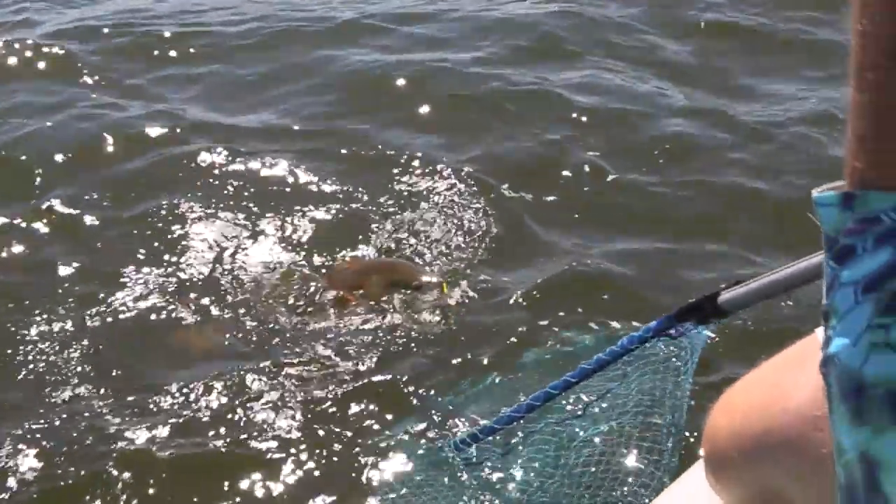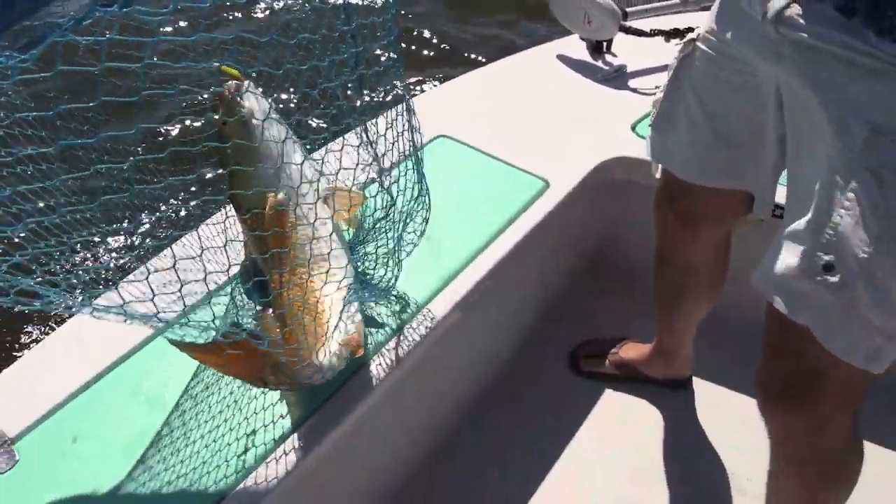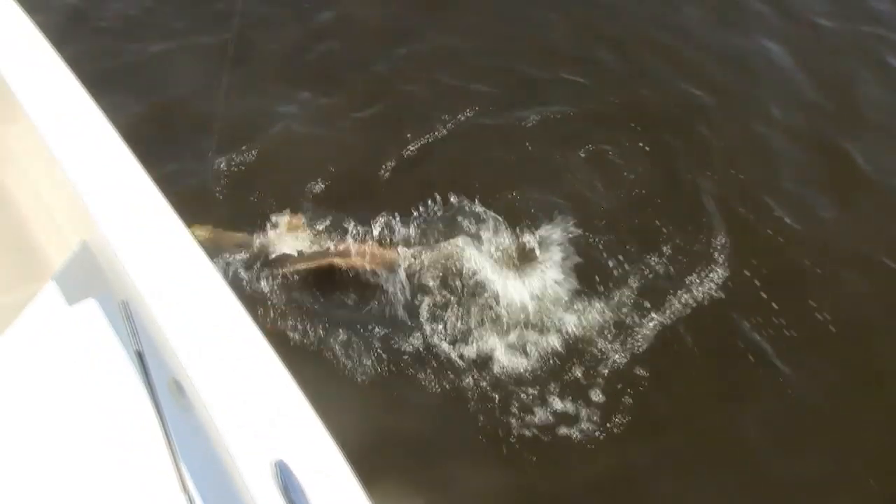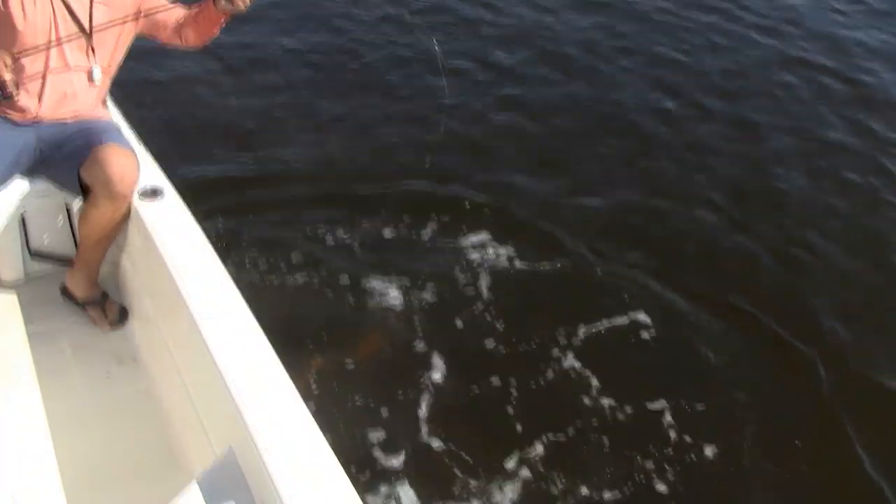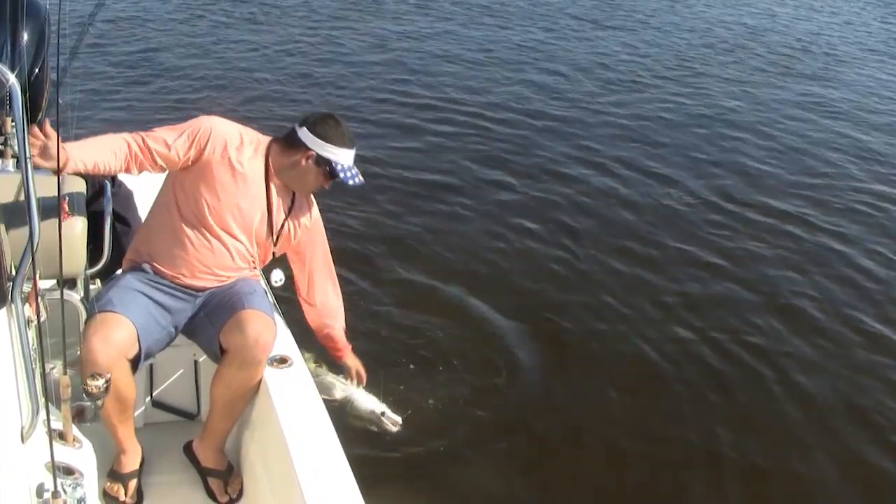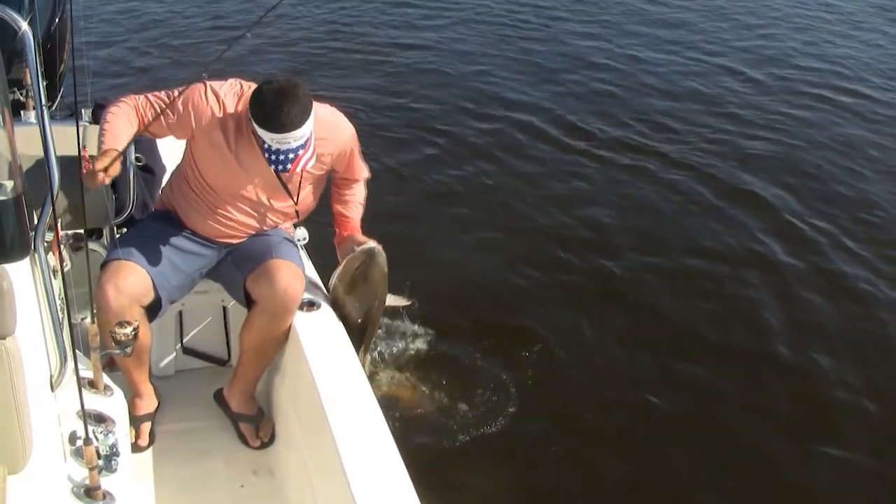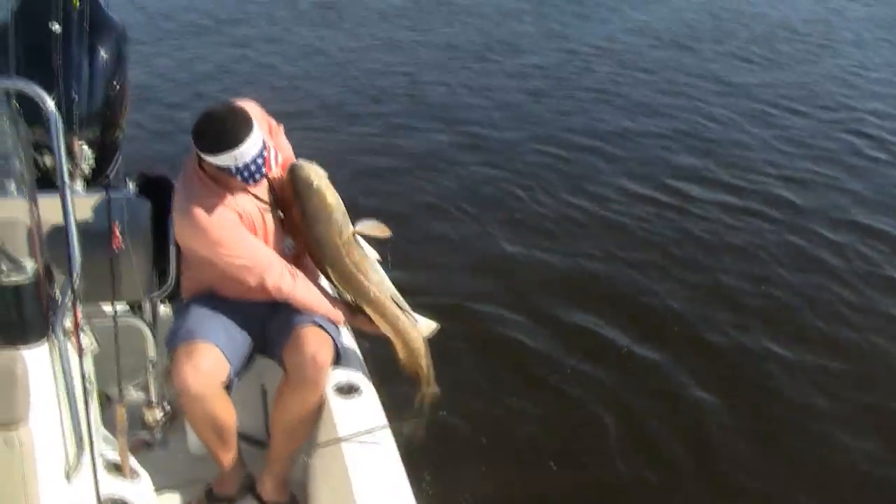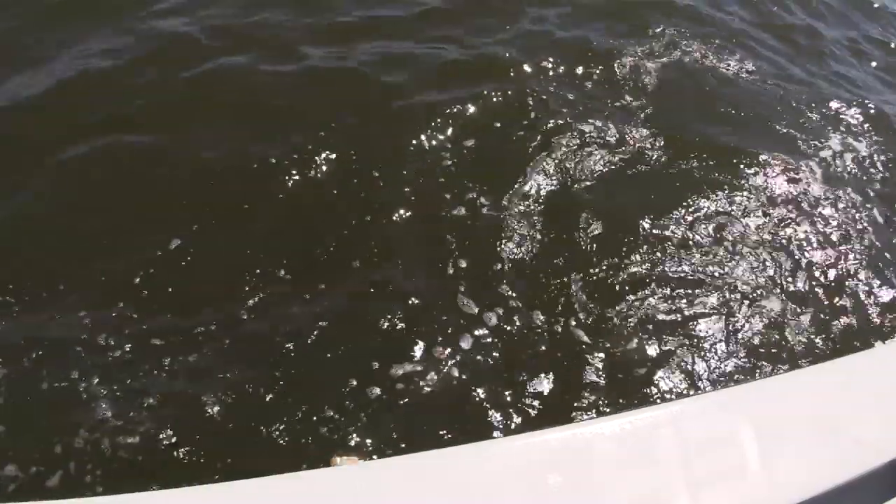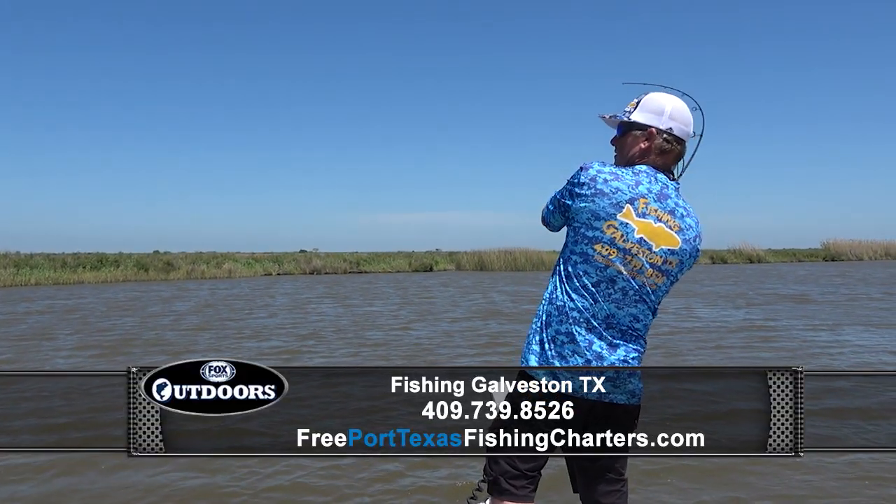Hey, places to target the bull reds right now are the Galveston jetties, both north and south, the San Luis Pass, both Bayside and the beachfront at the mouth of the Brazos River. Hey, use a heavy enough weight to keep your bait on the bottom depending on the current. I use anywhere from a 4-ounce to an 8-ounce egg sinker above a swivel, an 80-pound mono leader, about 2 foot long, with an 8 to 10-aught circle hook, and hold on, you're gonna get hooked up with some giant bull redfish right now.